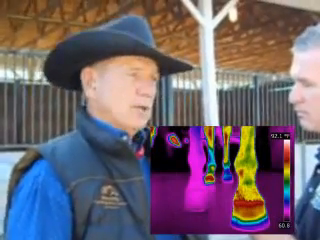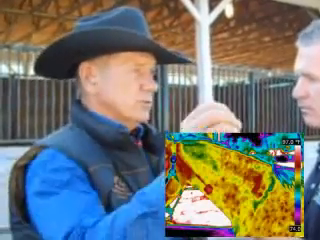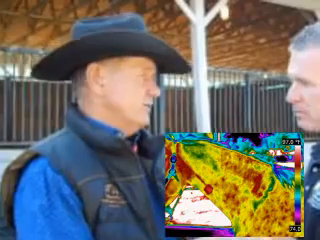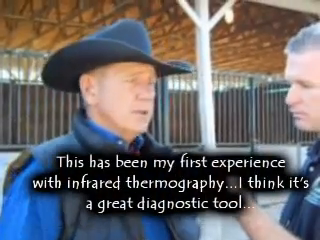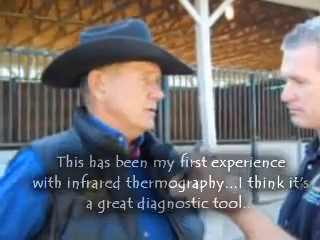I don't think that you can throw all the other diagnostic tools away, but I think this is a very, very powerful tool that gives horse owners a kind of quick direction to go and say, look, this is where he's sore, and this is where he's getting a whole bunch of extra blood flow, and it's in those muscles and they're hot, and then you really can tell. So, this has been my first experience with it, but I think it's a great diagnostic tool.